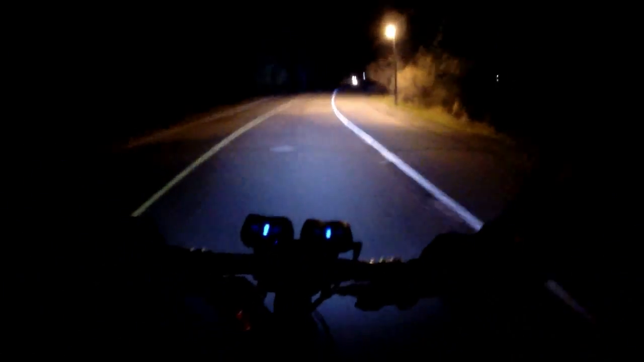So we're just kind of soft pedaling down that hill, but we hit 46 k an hour, which, especially in the dark, feels even faster. So back onto the trail.